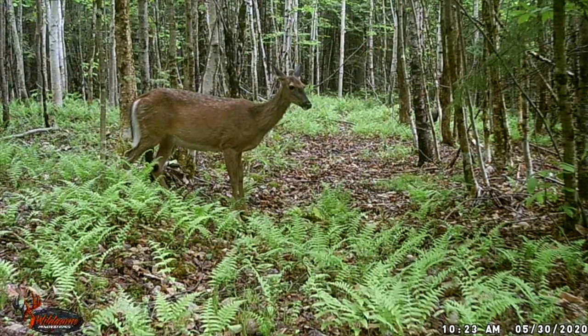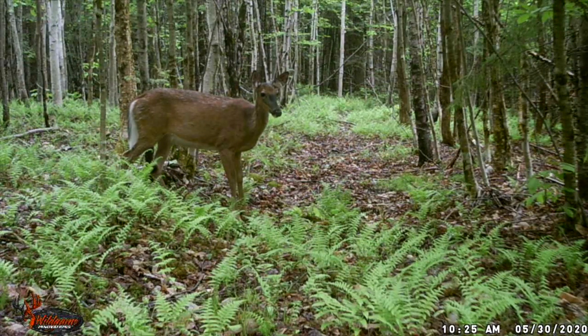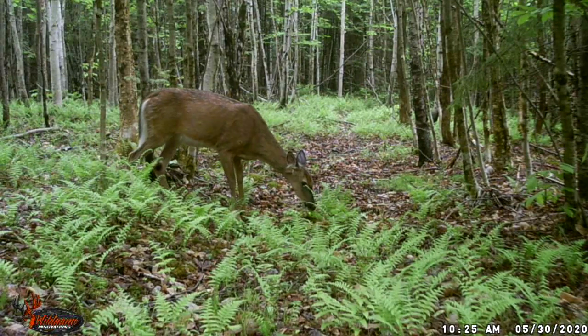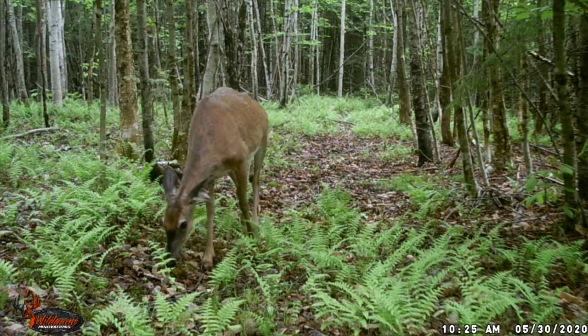I've had a few does. These are the very first doe I caught on this camera. This was back in the end of May. And you can see in the springtime, they're right out in broad daylight at 10:30 in the morning, hanging out, eating the ferns. But as the year progresses, the deer, they get nocturnal.